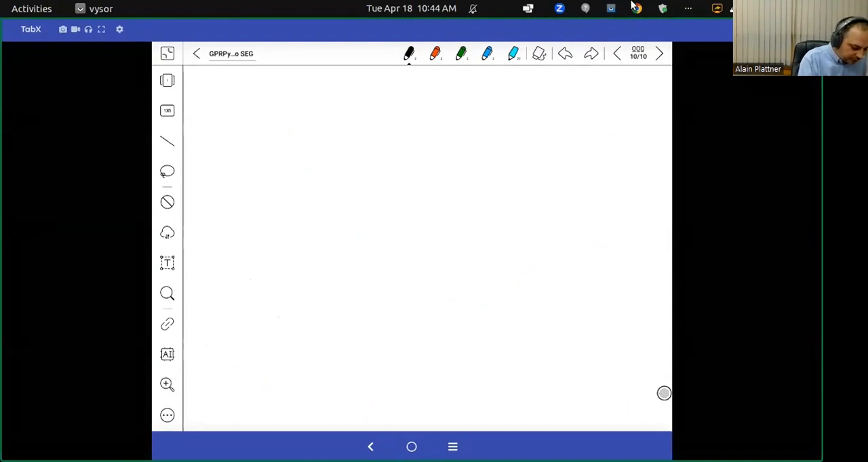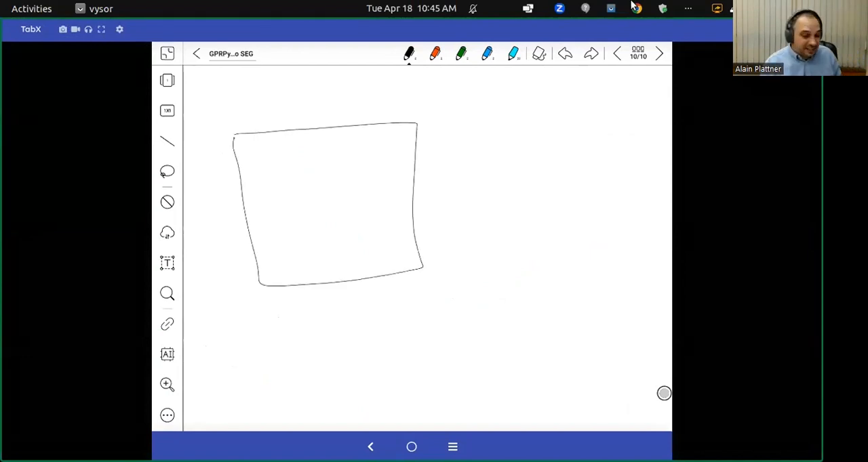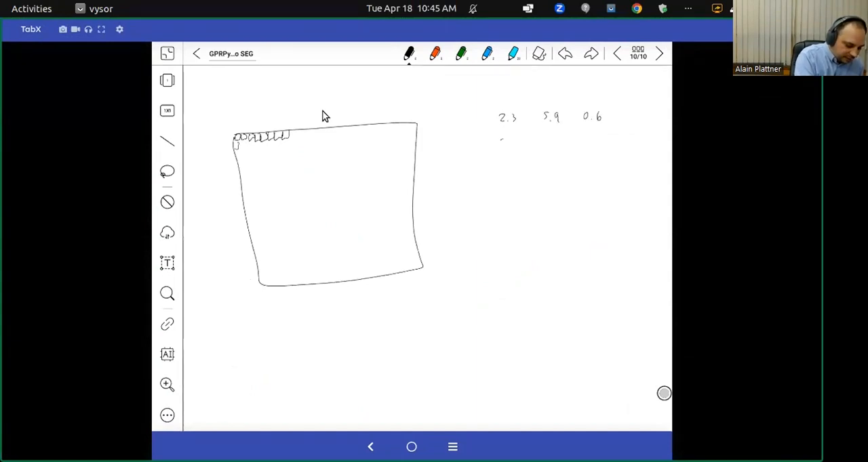The first file is a binary file that basically is the same as a matrix that just has numerical values for each of the cells. So it's basically just a list of numbers like 2.3, 5.9, 0.6, and then something below that. So it's a matrix of numbers that represents the data.